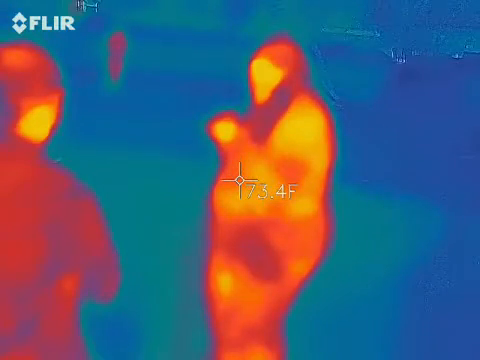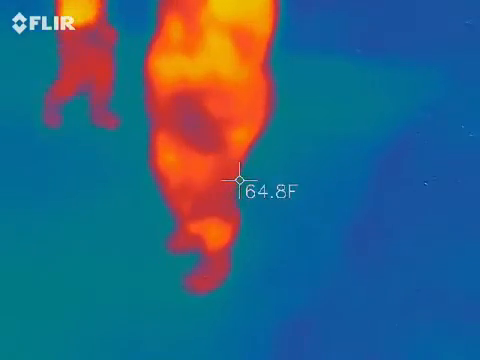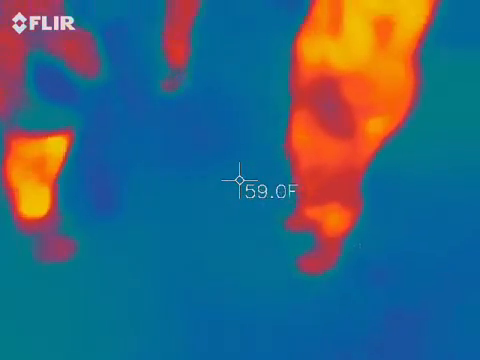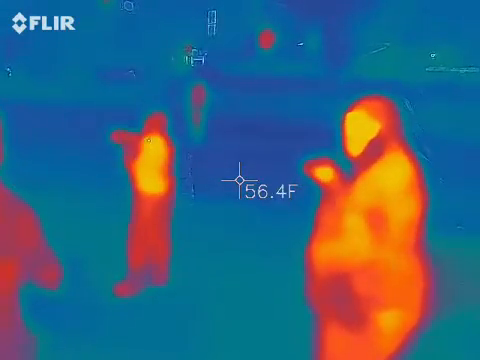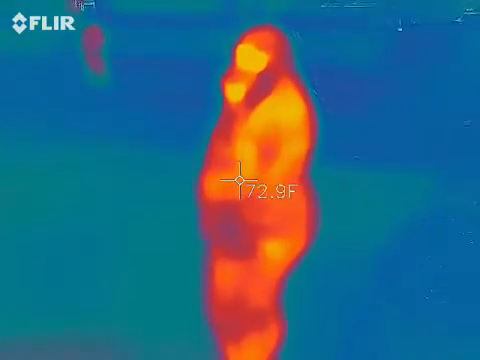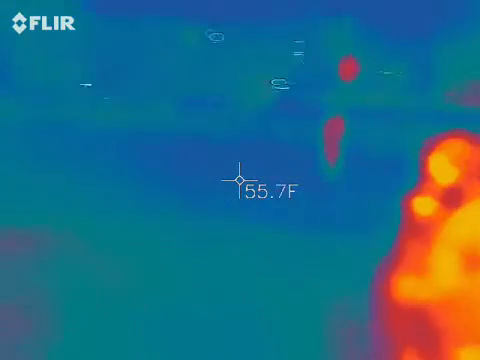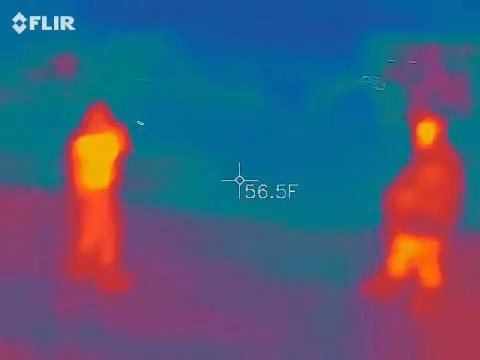Oh, it's ballet music. Wait. I've done some that looks like it's coming from over here. Let's try moving to a different spot because I hear way too much radio than I do anything else.